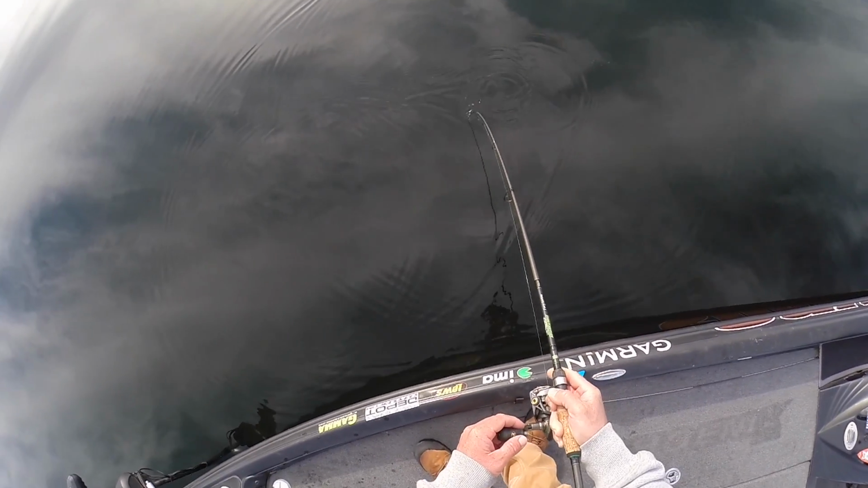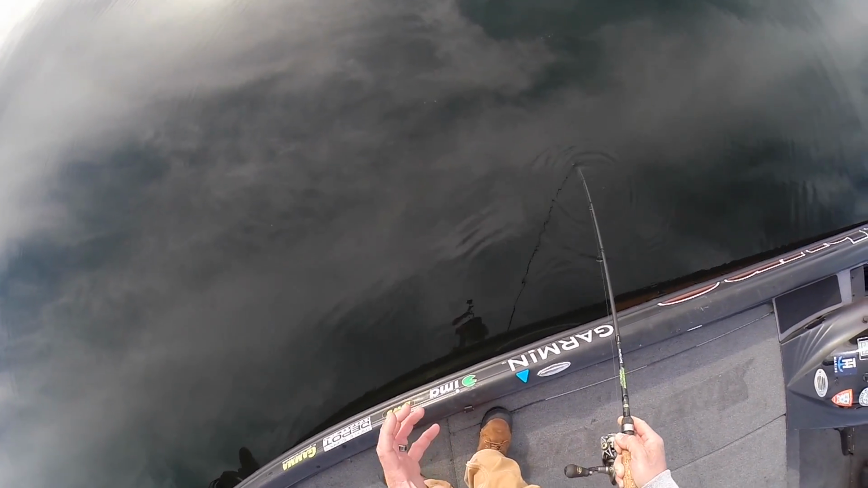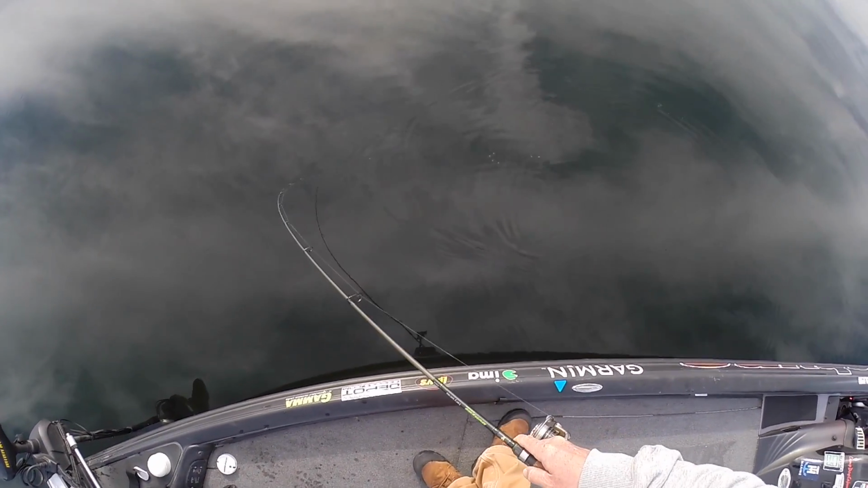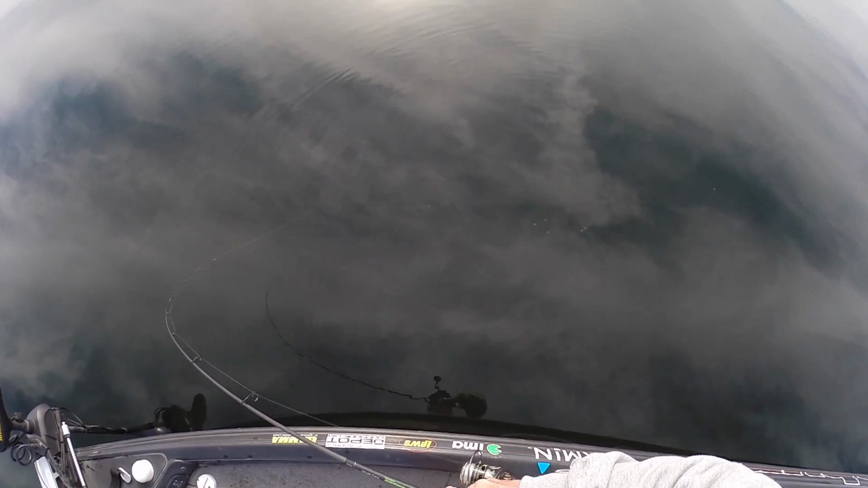And this is just such a deadly technique. Anytime these fish are in a situation where you have dying bait fish, and when the water gets cold, this is something that happens every year. And these fish can get kind of lethargic. And so if you can mimic what's going on, boy oh boy, let me tell you something, you can just clean up on these fish.